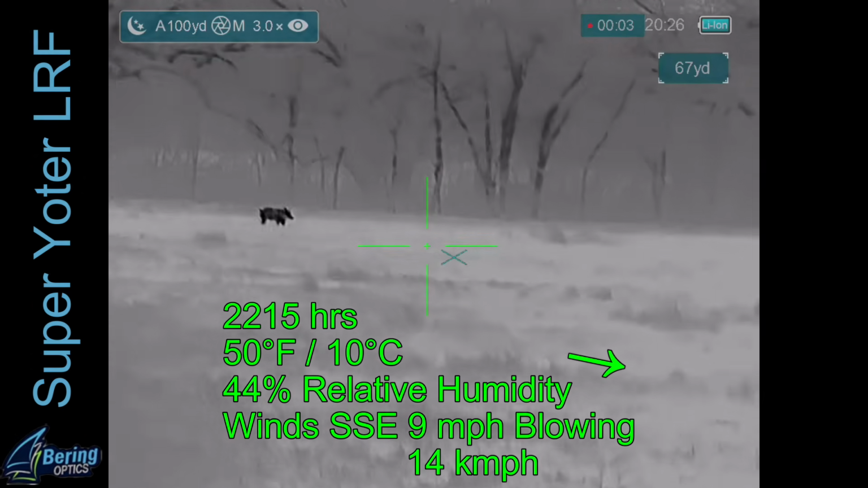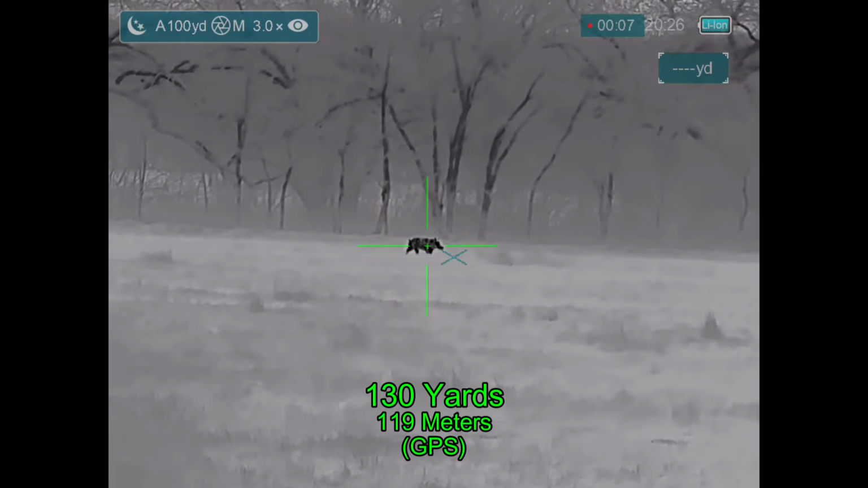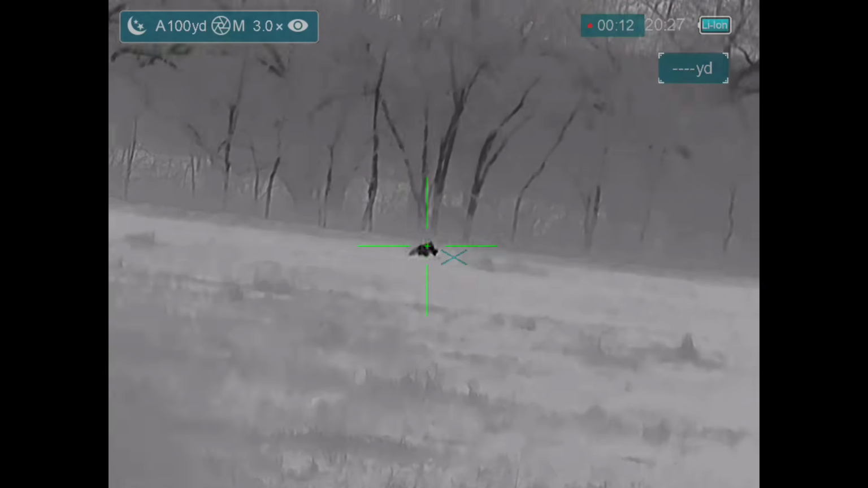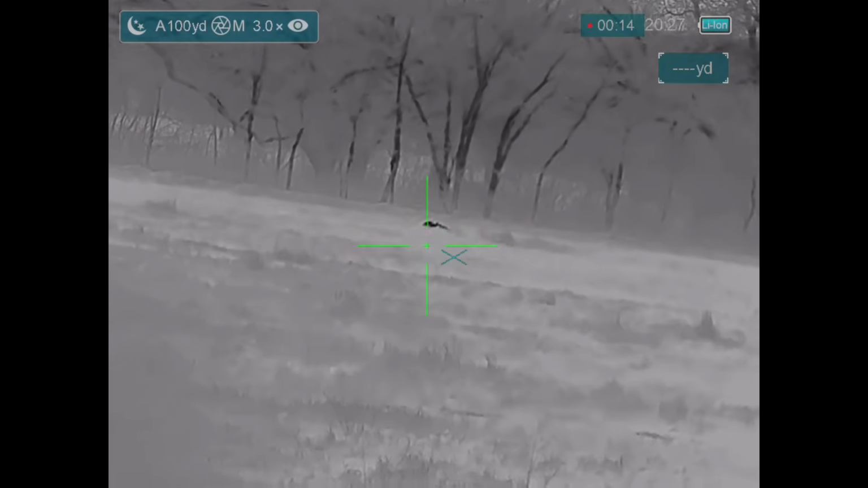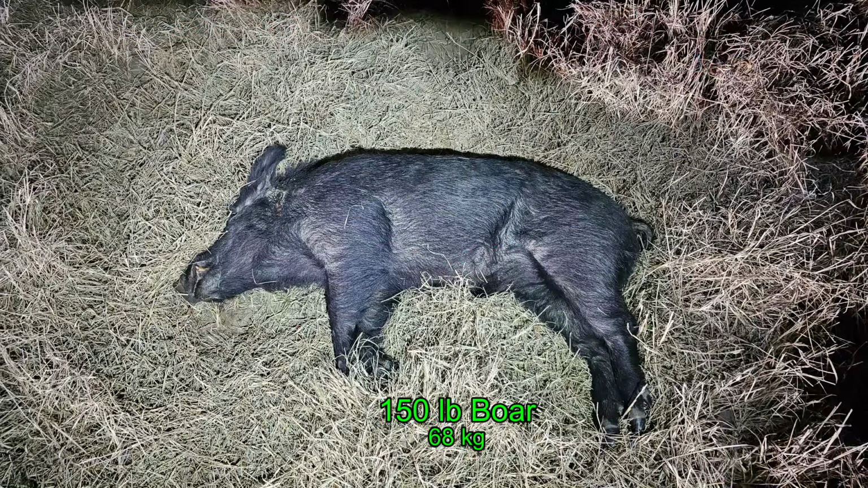So you know, if I'm going to have a map, I probably don't have a whole lot of video, and this is the video from the truck as I have the rifle out the window on the rear view mirror. And the hog is down at 130 yards. And it turned out to be a nice little 150-pound boar.